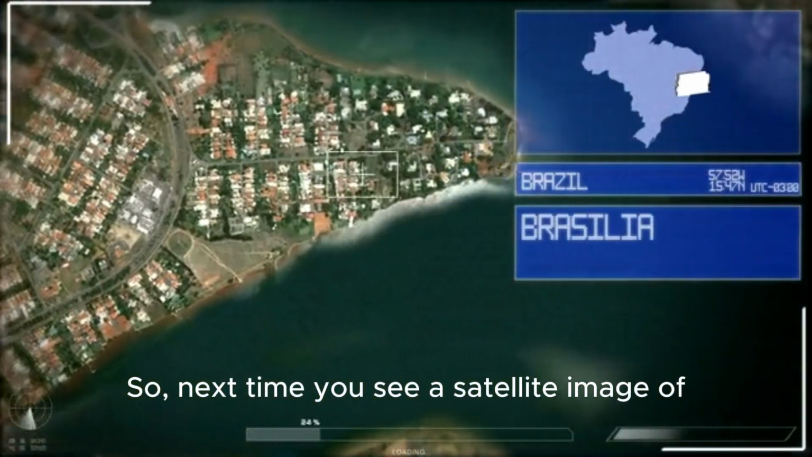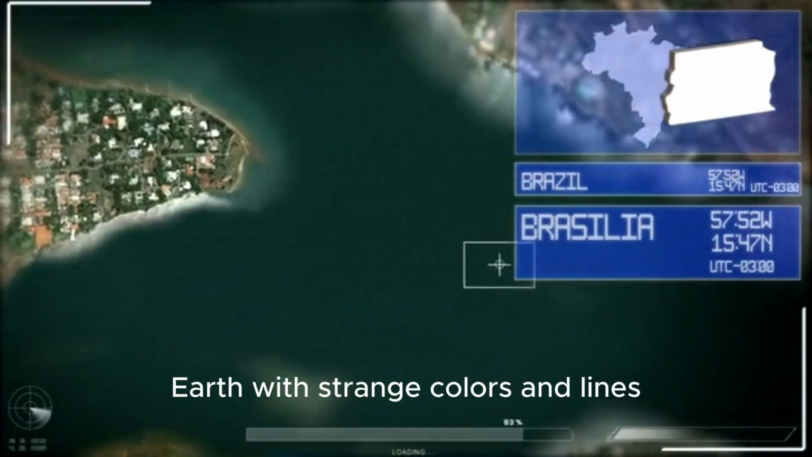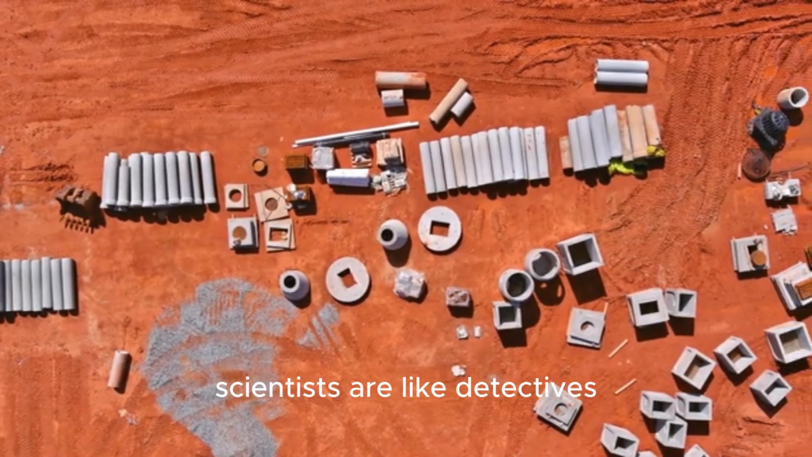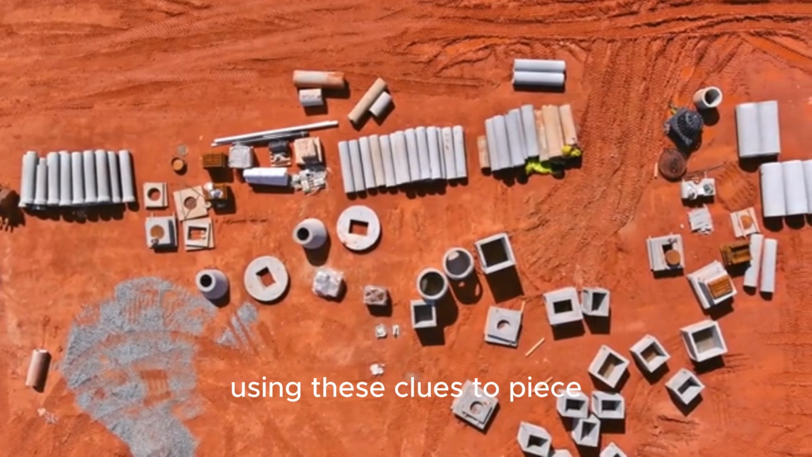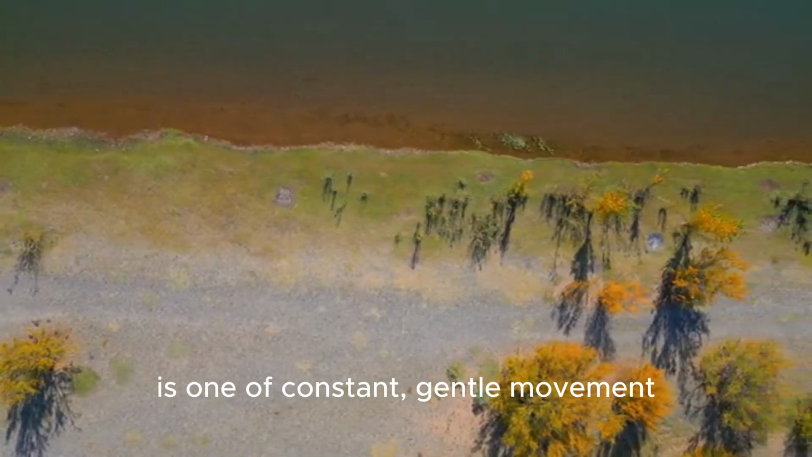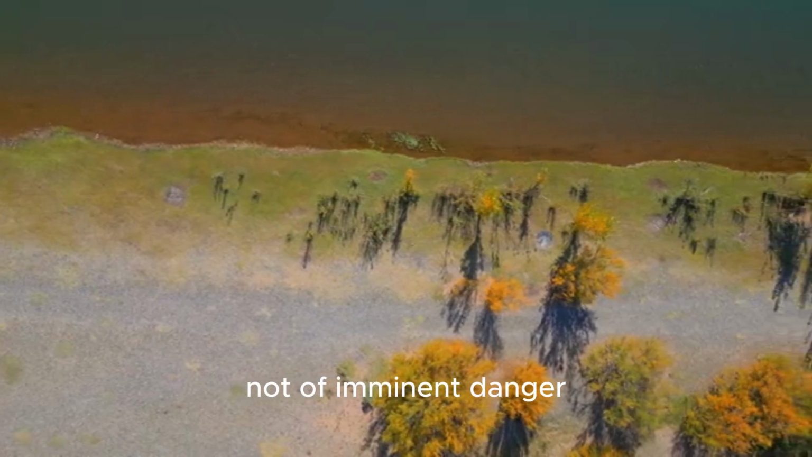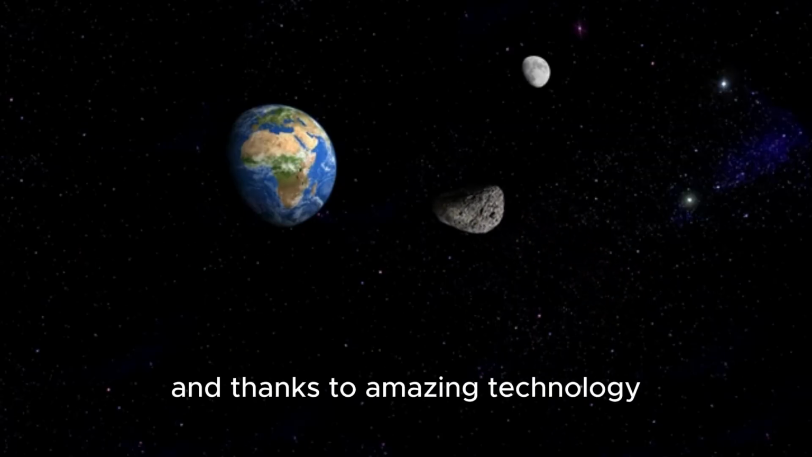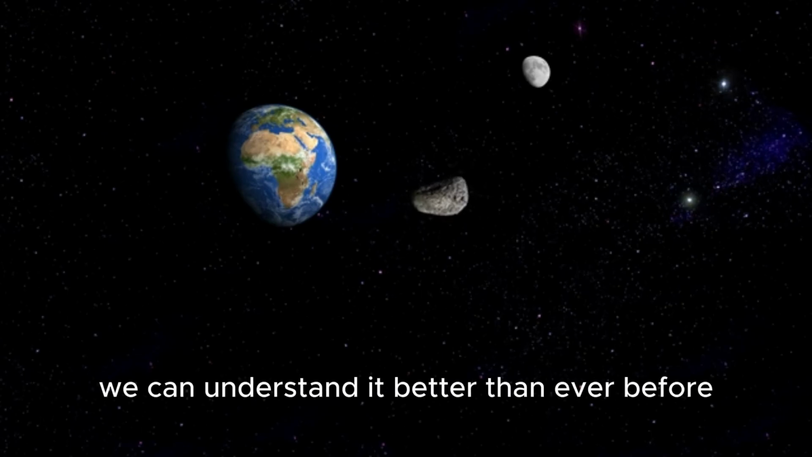So, next time you see a satellite image of Earth with strange colors and lines, don't panic. You'll know that scientists are like detectives, using these clues to piece together a story. And the story of Yellowstone is one of constant, gentle movement, not of imminent danger. It's a reminder that our planet is incredibly active and dynamic, and thanks to amazing technology, we can understand it better than ever before.